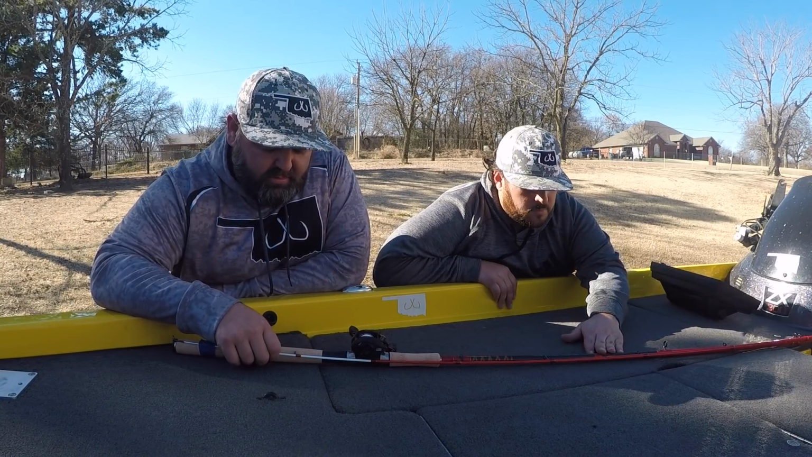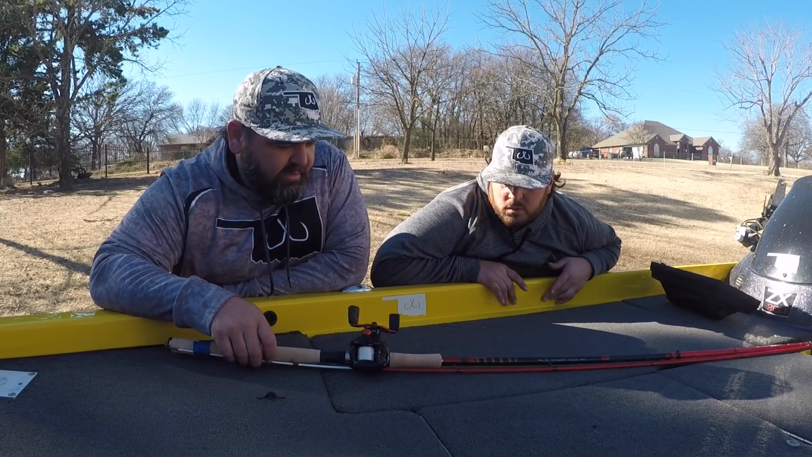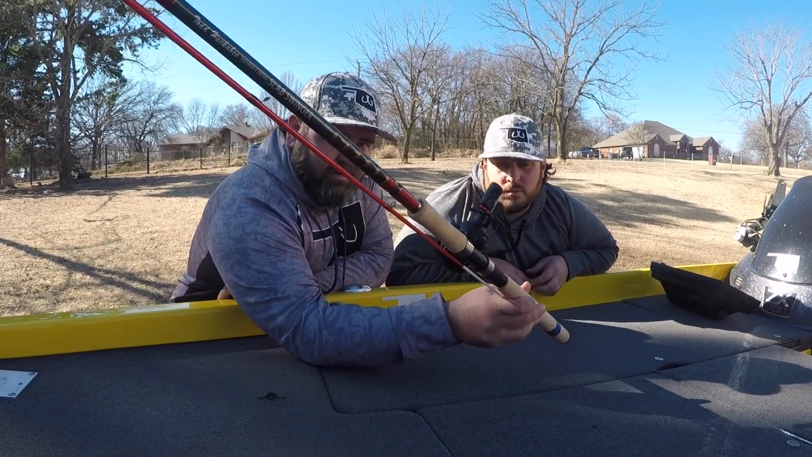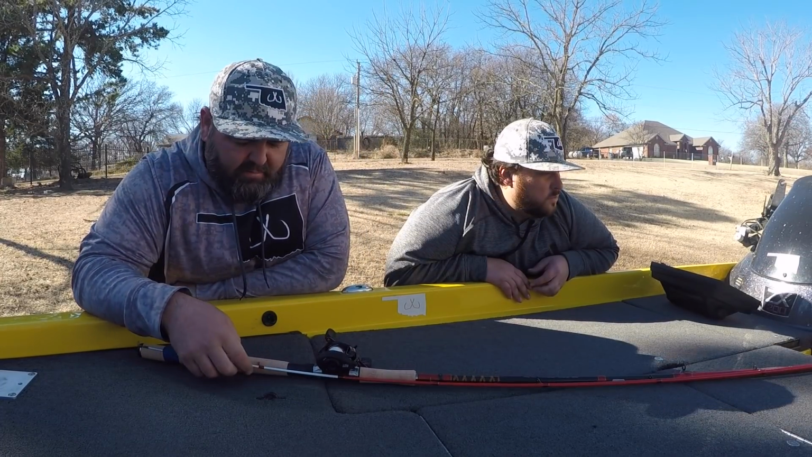What's up, everyone? Headed down to the lake. About to get out of here. Go use some of these new rods. We just got a new slab swinger, Todd Huckabee slab swinger. Gonna try it out. 12 footer. See what they're all about.